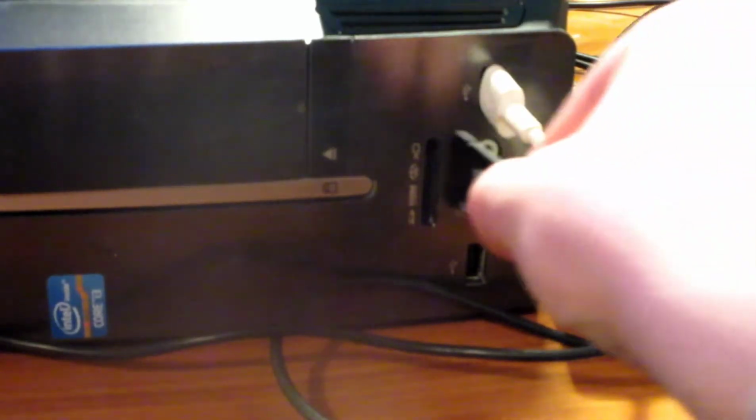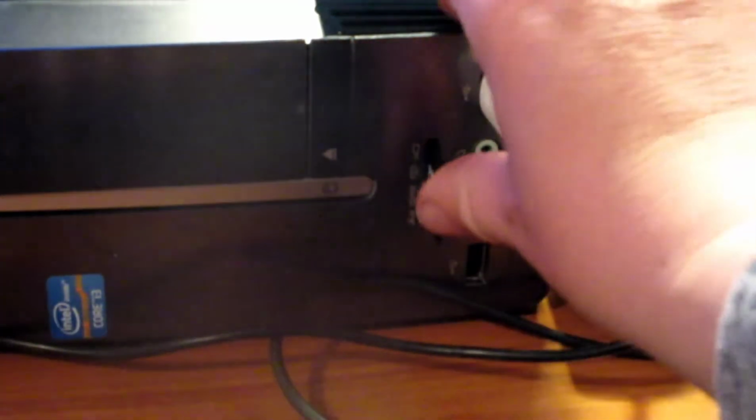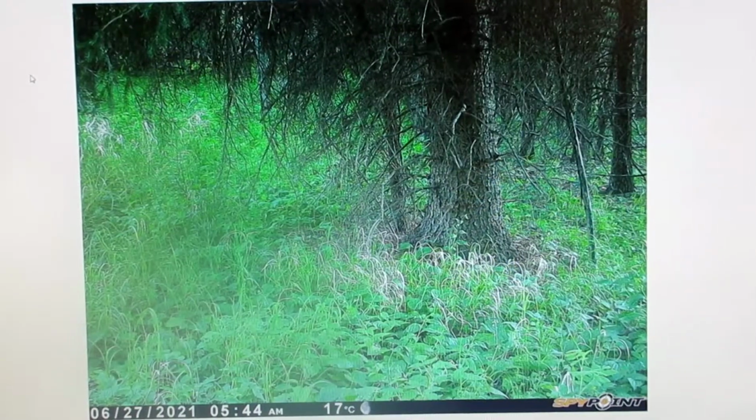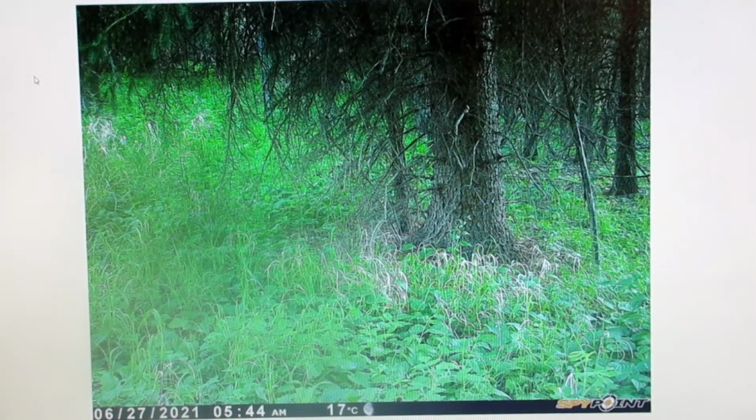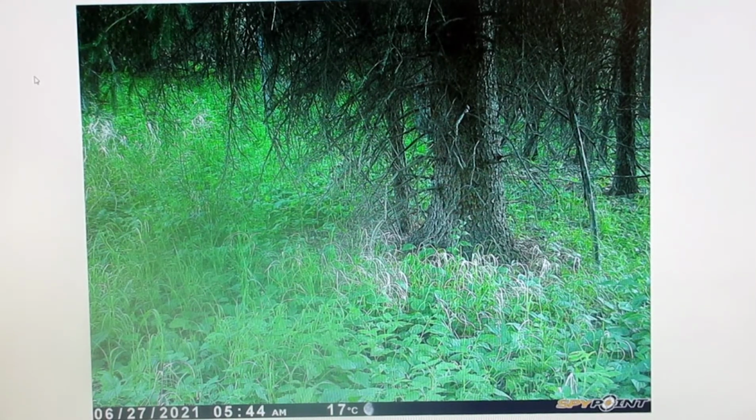Alright folks, well, we're back inside. Let's get flipping through these SD cards and see what kind of pictures or videos we came up with. Well, we're starting with that second card that I pulled. And just as I suspected, looks like we have nothing.